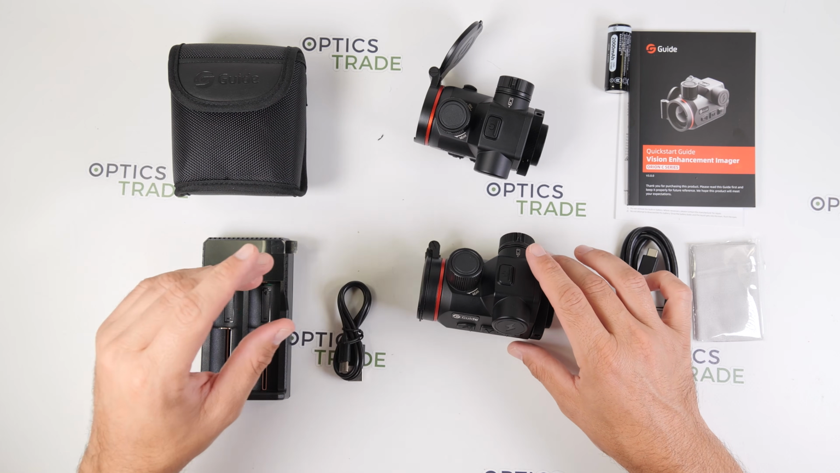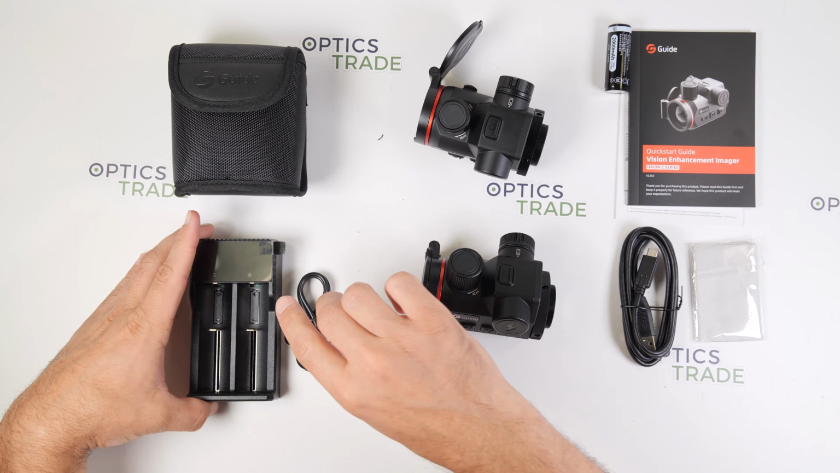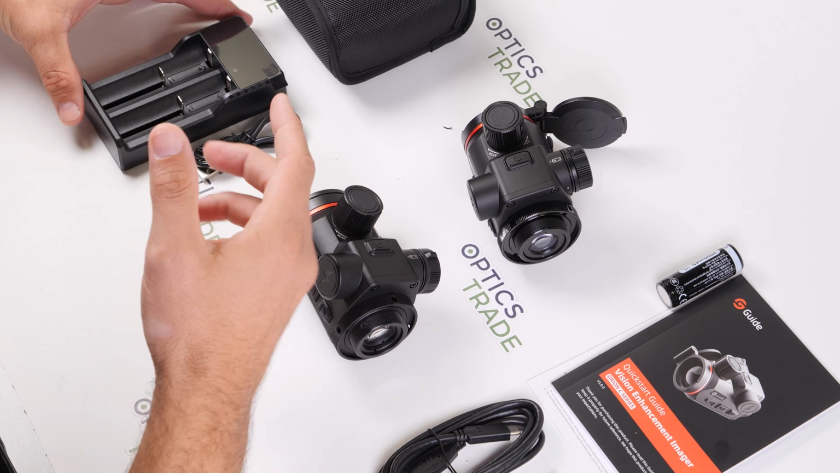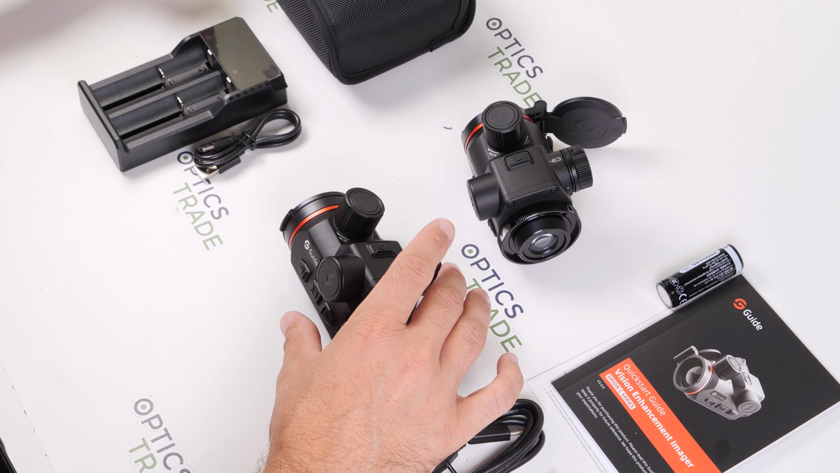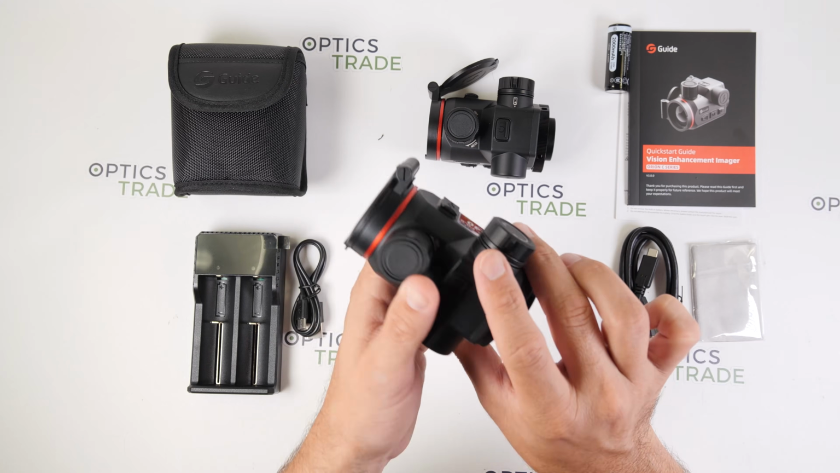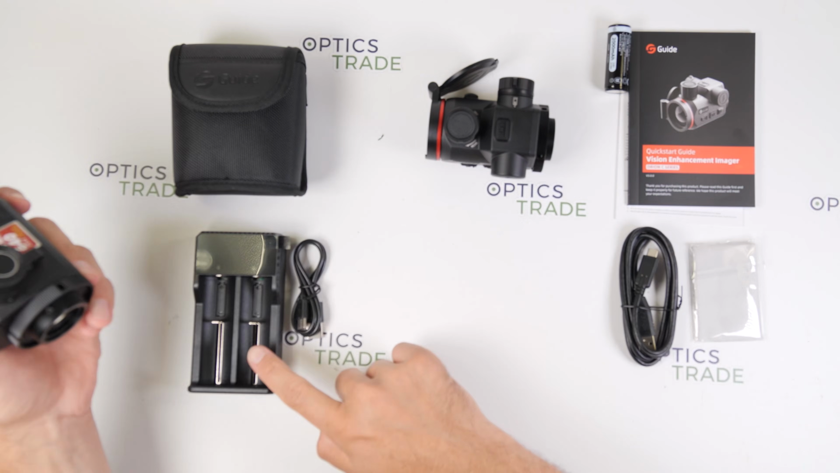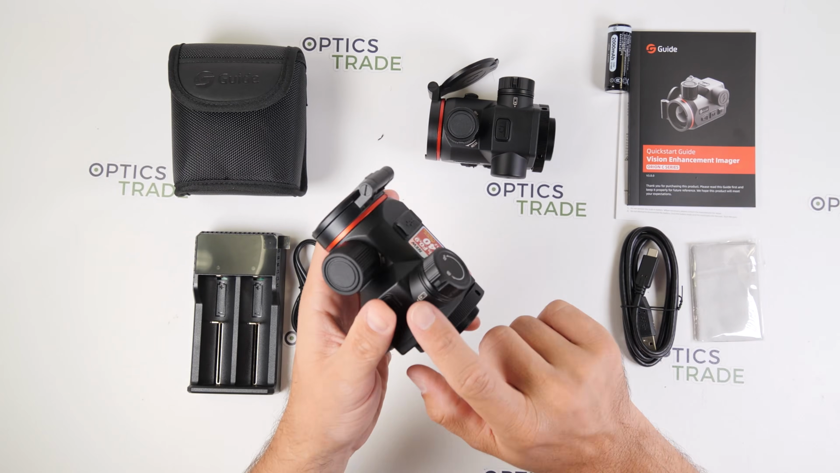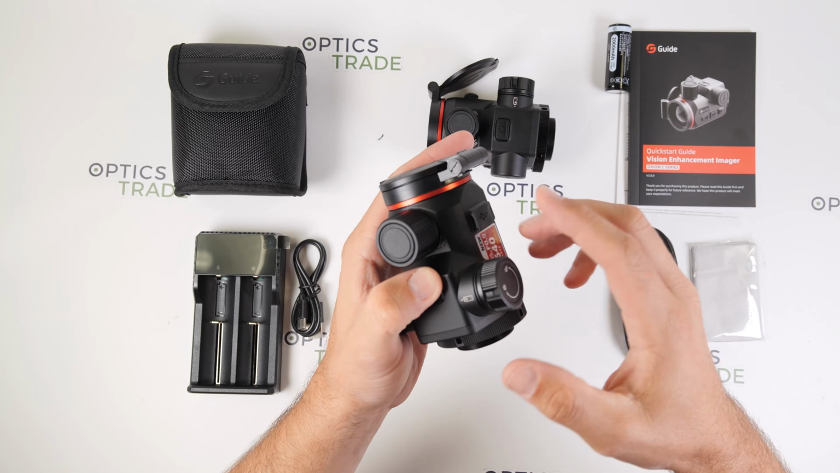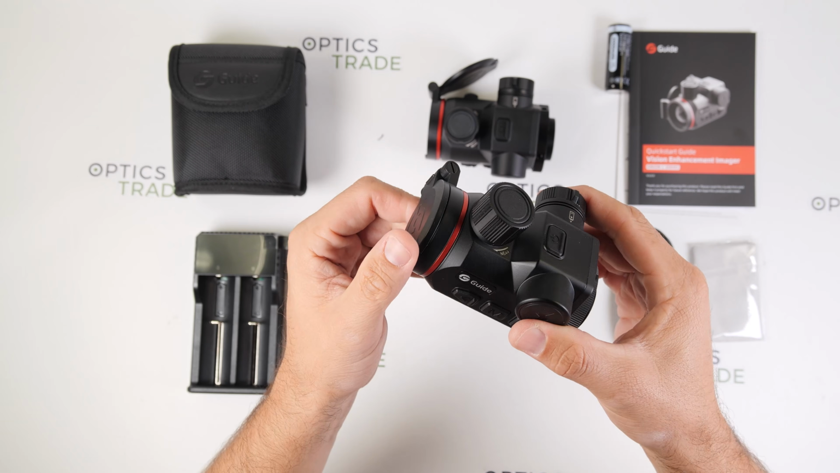The charger is also included, which is this one here with a cable, but there is no charging brick available, which is a downside in my opinion, because you have to use again a charger or charging brick from your phone or from other devices. The batteries cannot be charged through the USB-C port. You have to take them out and insert them in the charger, but the device itself can be powered through the USB Type-C port. So if you have an external power bank, you can operate the device also through this.